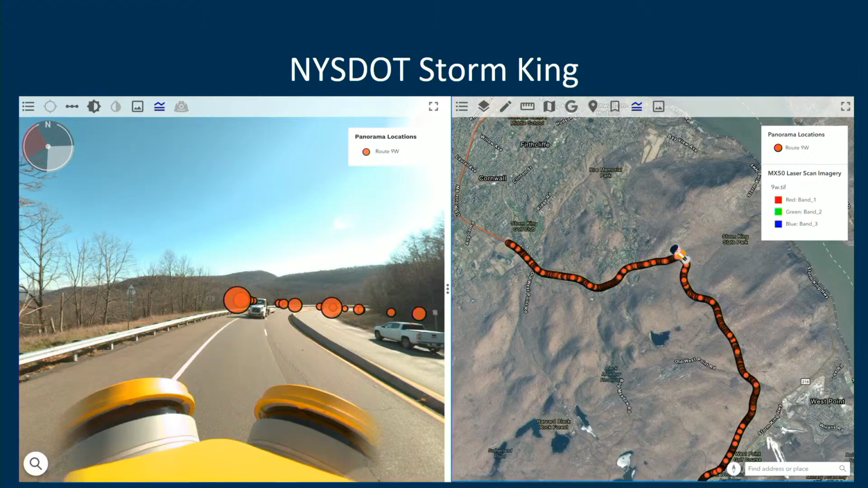Another project I wanted to talk about is called Storm King. It was for the New York State Department of Transportation. Again, it presented some challenges in that it was in a very wooded area. It may not look like it from the photo, but these cars are driving 50, 60 miles an hour along an extremely windy and hilly road.